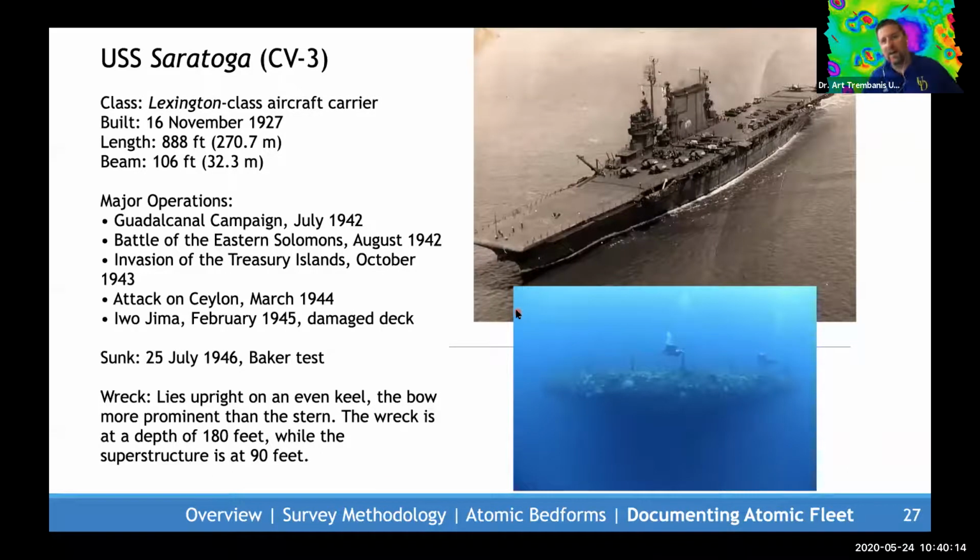A similar fate happened to the Saratoga, which was the largest ship that was brought in, CV3, the USS Saratoga, a Lexington class aircraft carrier. It has the record for having had more planes take off from her deck than any other aircraft carrier in history. She was brought out to the site with aircraft and other vehicles on her decks. This is what she looked like at the time, and she's now sitting on the seafloor in about 160 to 180 feet of water, sitting upright on the deck.